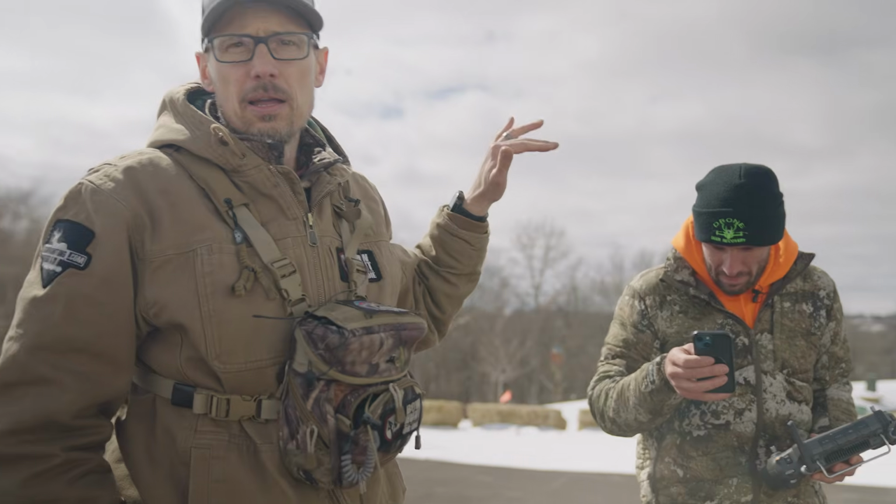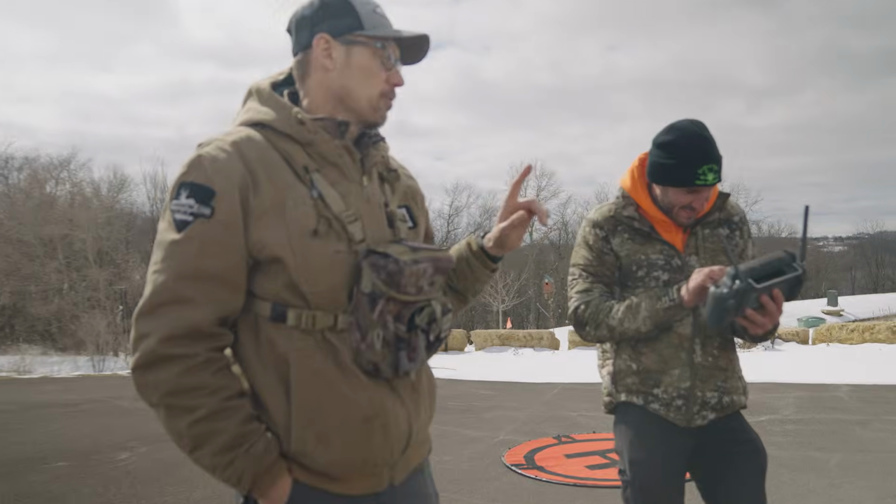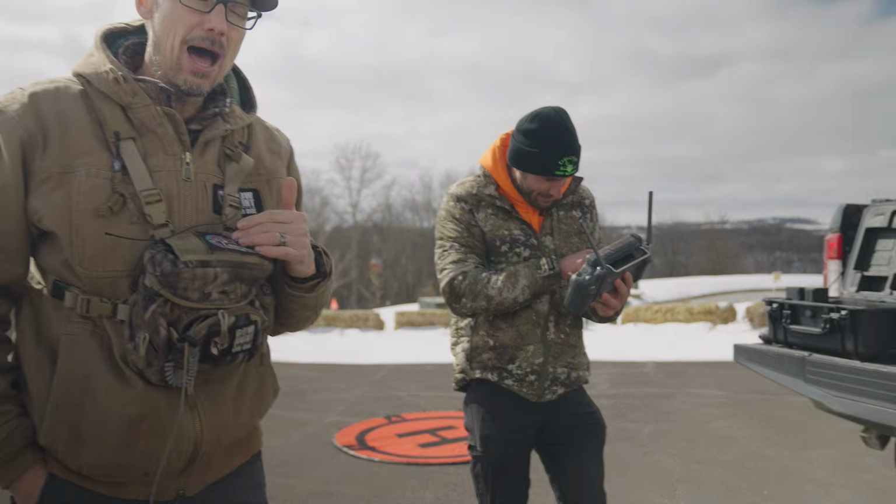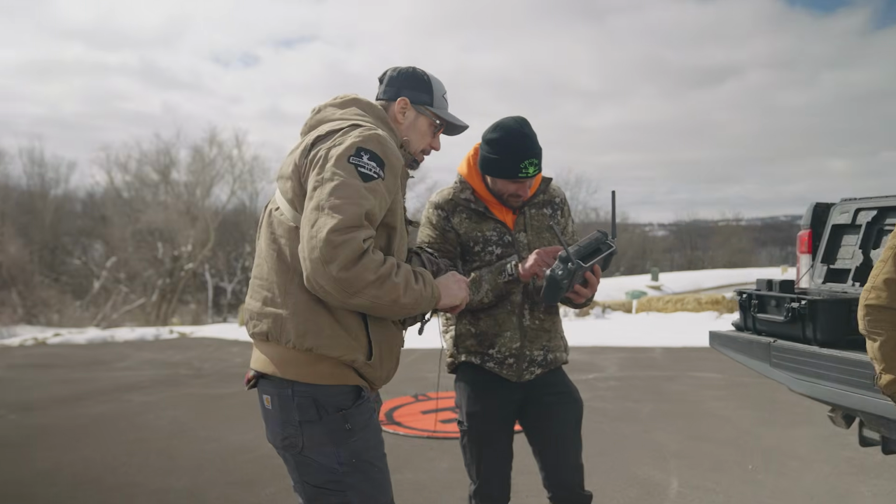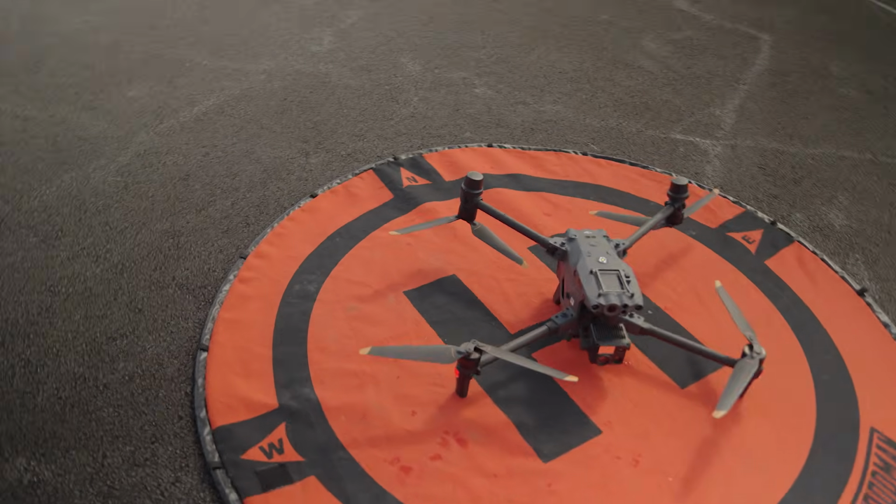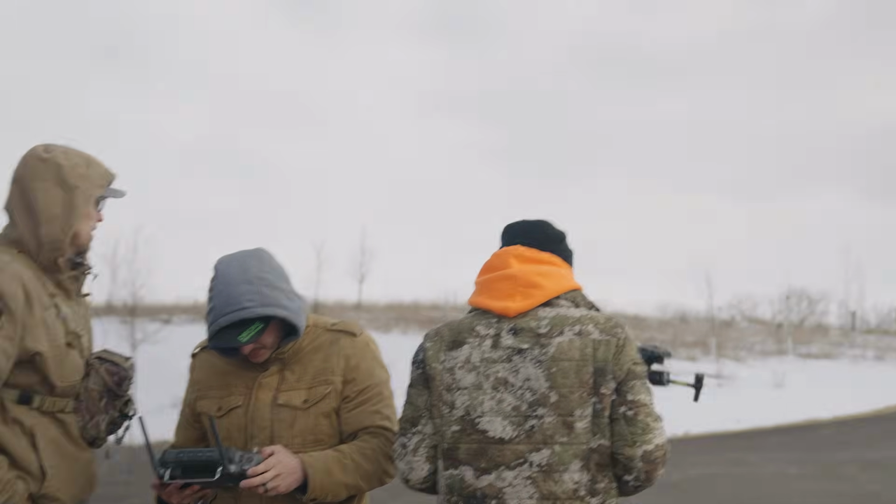As you can tell, Mike and Jason are moving super fast, because the sun is starting to come out, which is going to cause some trouble. So these guys are moving really quick, so I'm going to shut my mouth. These guys are getting set up. I'm going to lay out the parameters so they know where to start looking. The goal was to get a good, solid count of the number of deer on the property before I start all my habitat improvements.